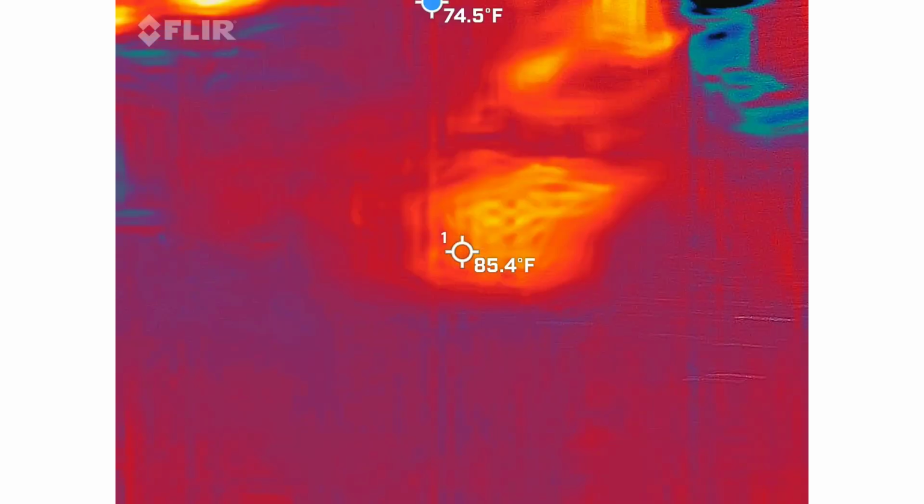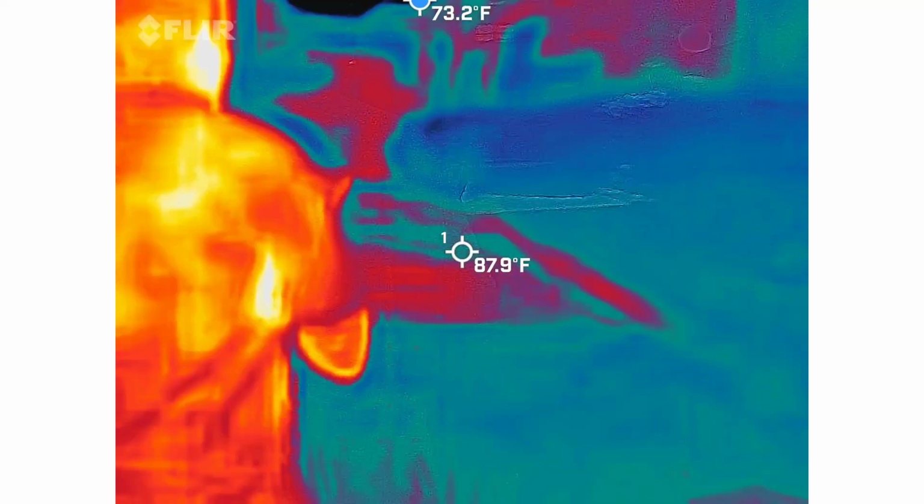I think it's really pretty good. I can't see it. It's locked up. It's not doing anything for me. Okay. Alright. I think you have to reboot it or anything.